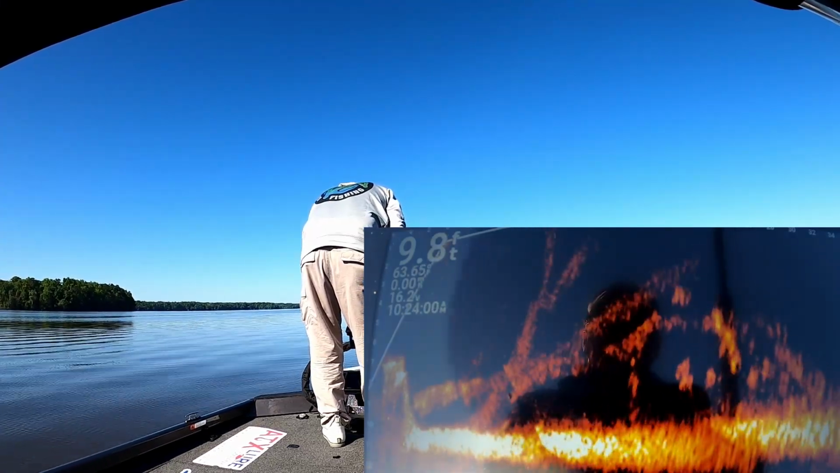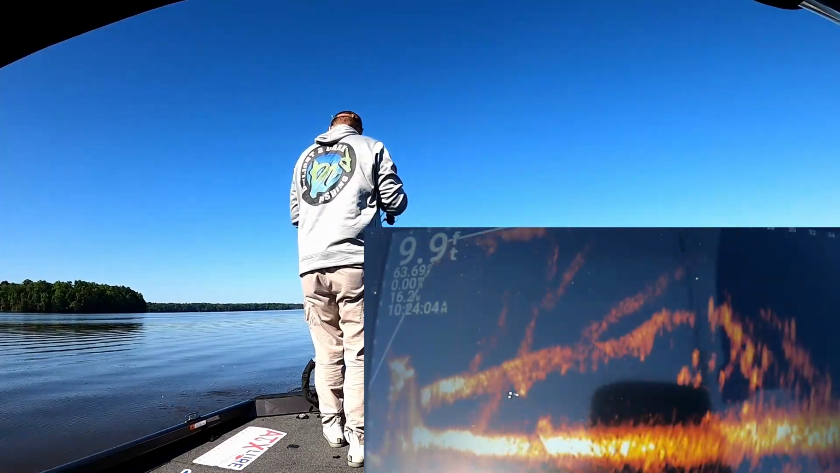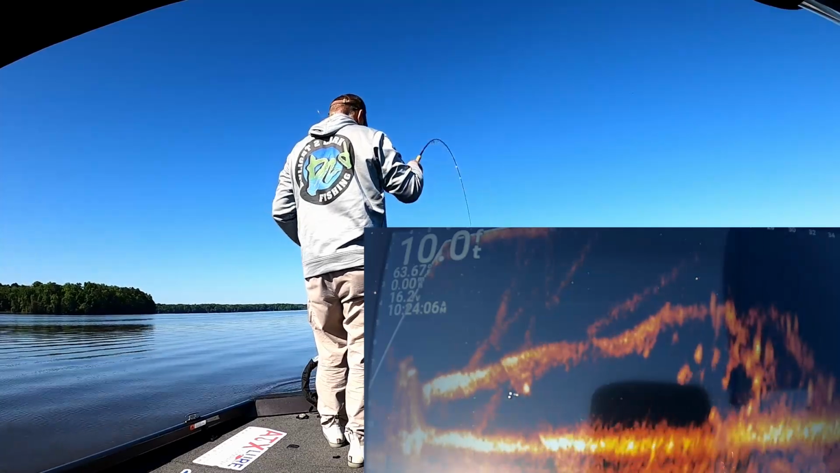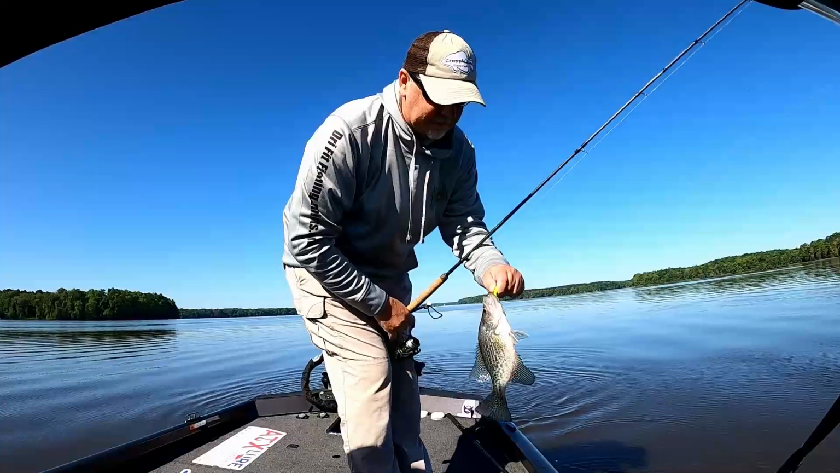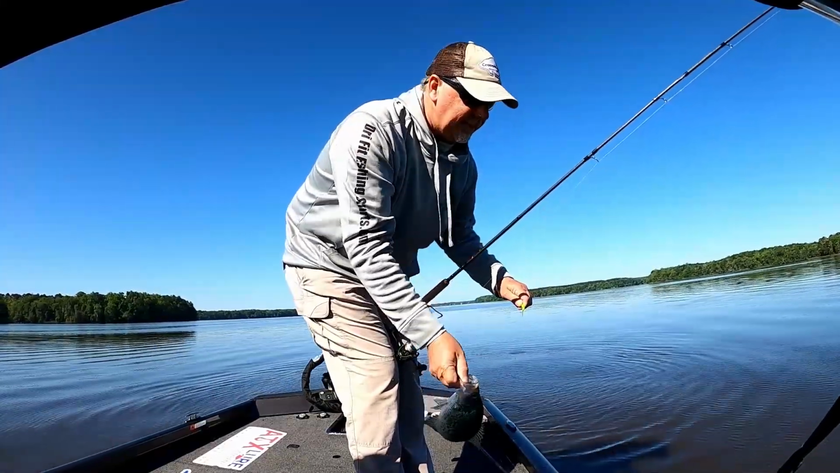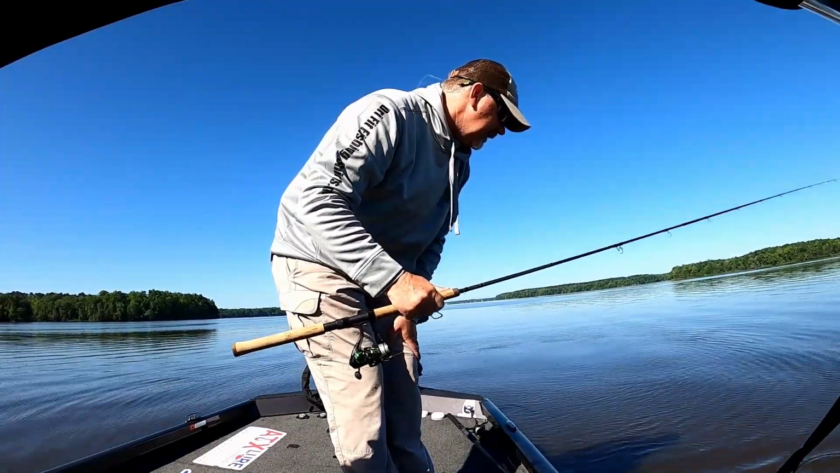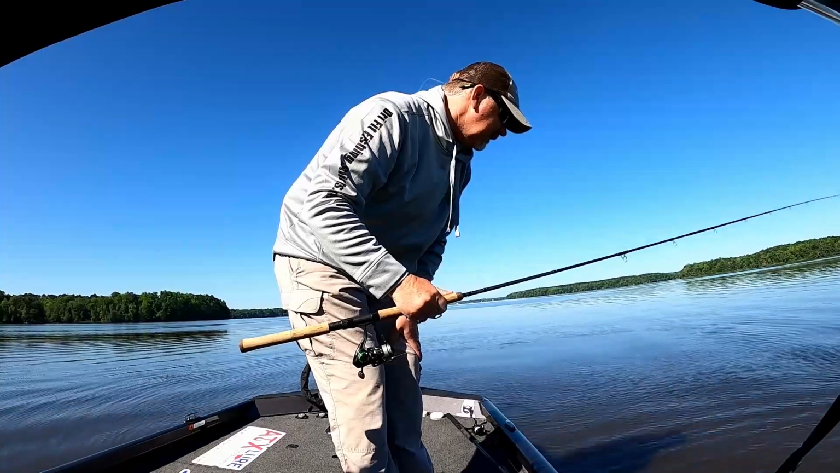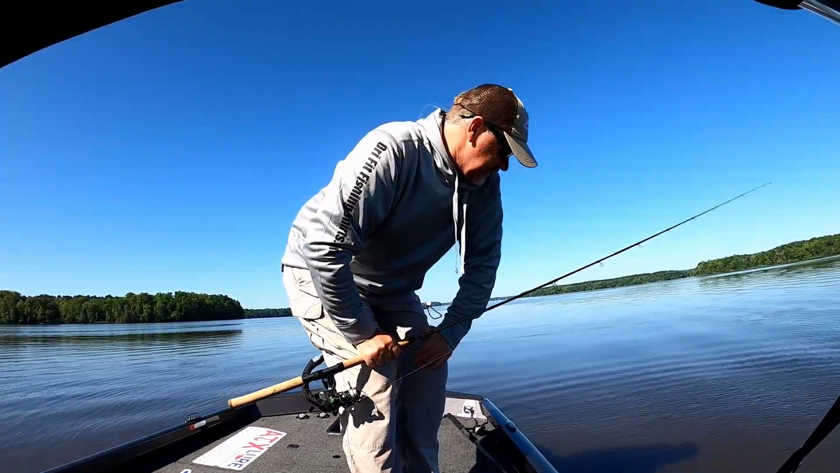Wow, that fish saw that bait from so far away. So guys, I don't know if you can tell in the video of how dirty and stained this water is. I would say there's maybe 6 inches of visibility, 5 or 6 inches.